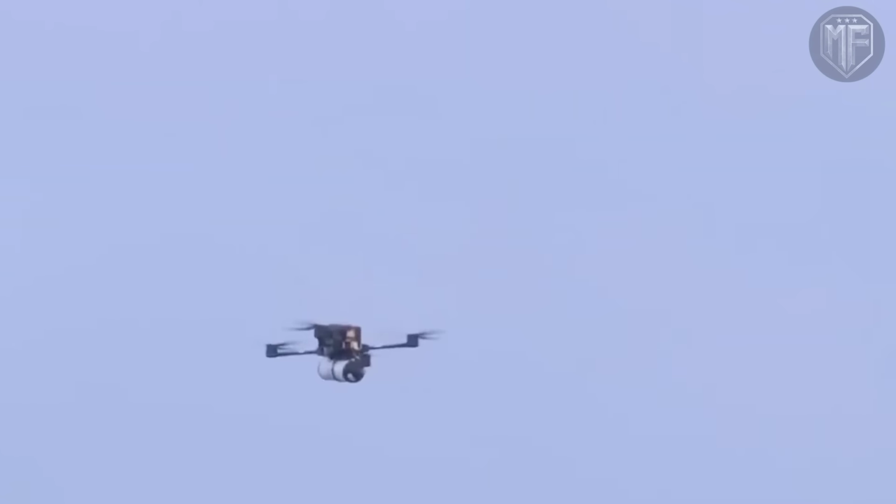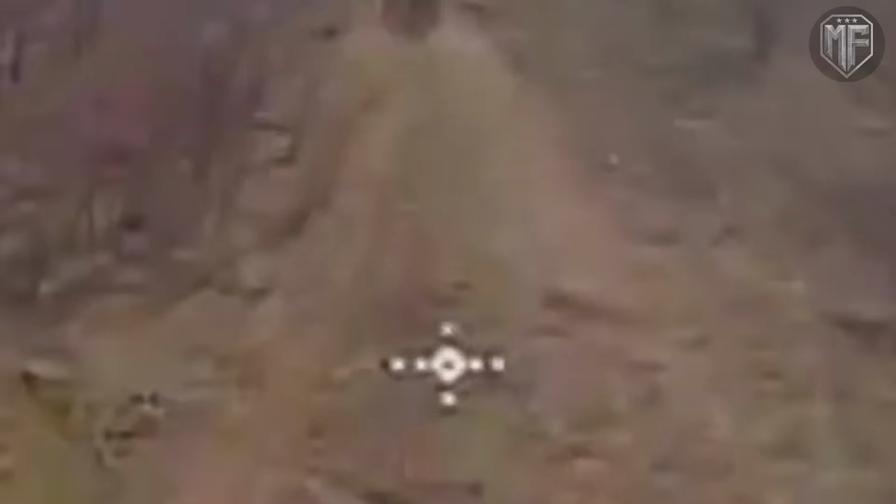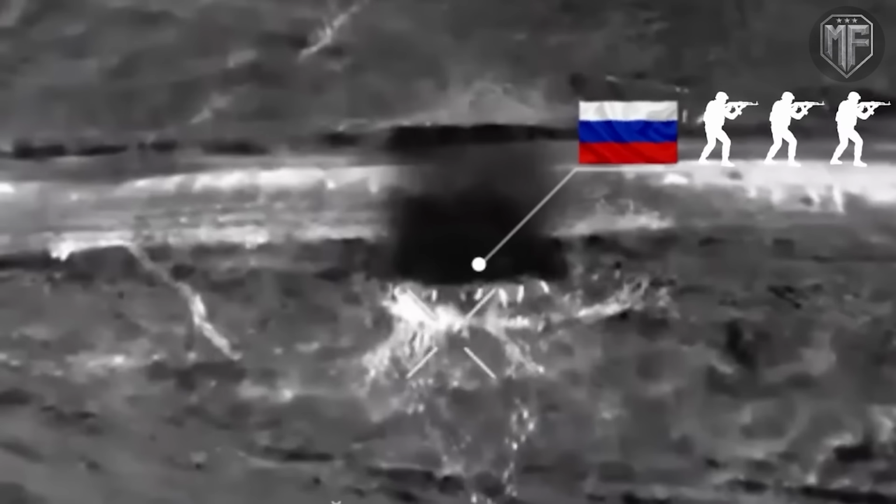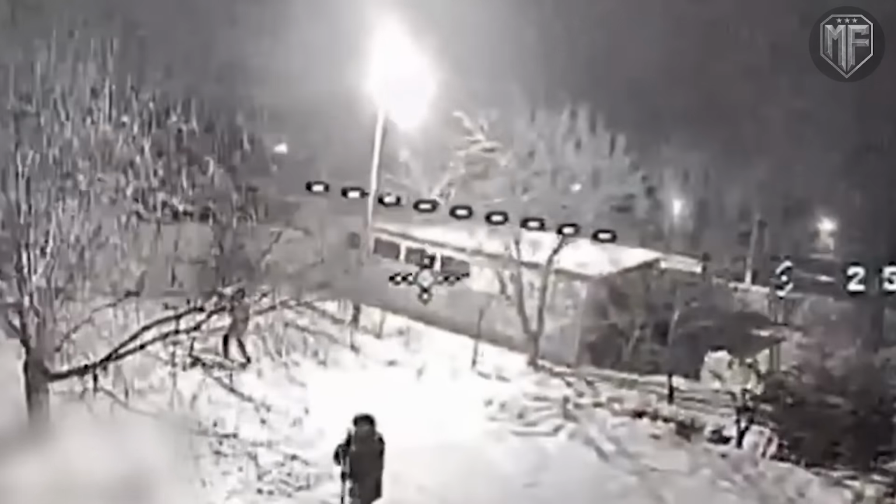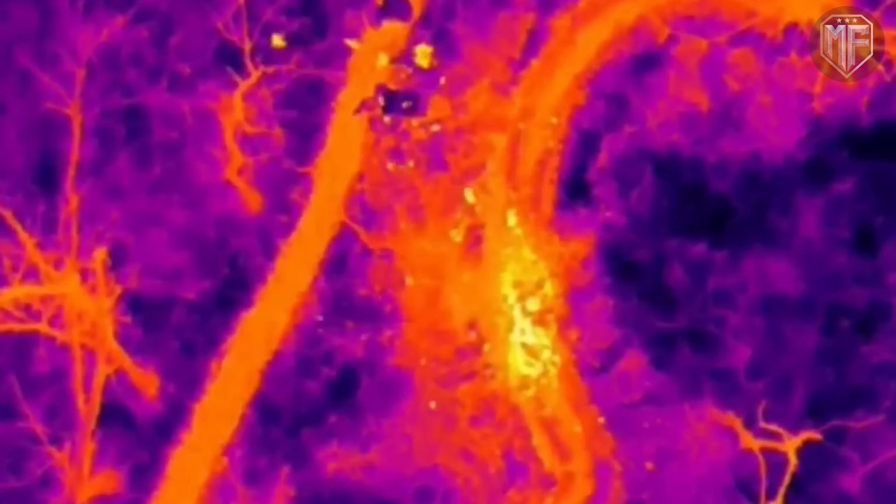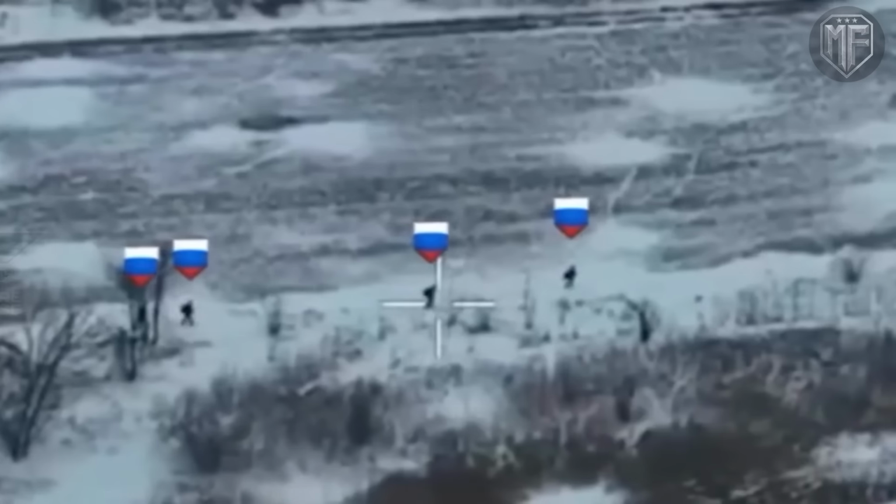Even short pauses to regroup can become visible signals, since clustered heat signatures stand out against cooler surroundings and confirm to operators that the unit remains fixed in place. The result is a steady erosion of initiative, where every attempt to recover balance risks drawing renewed attention. As the group breaks into smaller clusters, self-protection becomes more difficult rather than easier. Every soldier must track possible incoming fire, read the terrain, and remain alert to overhead surveillance at the same time, which overloads decision-making under pressure. Without tight coordination, the ability to suppress the drone, reposition efficiently, or withdraw in an orderly manner declines sharply.